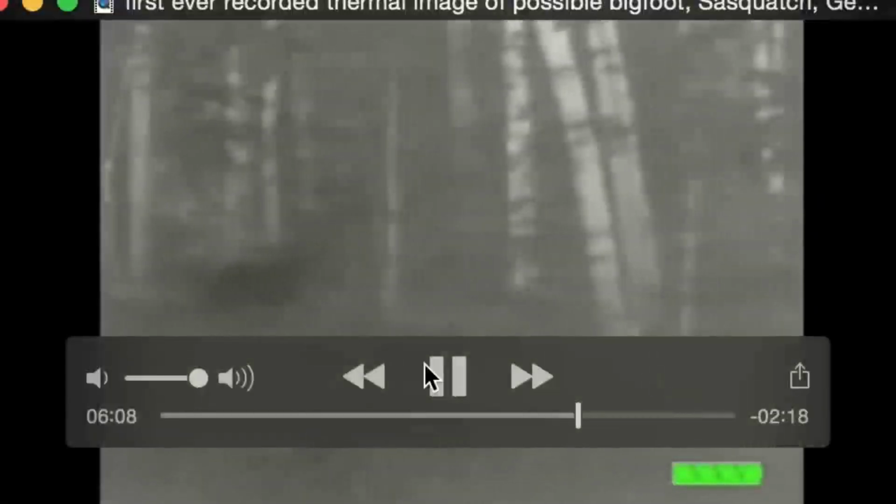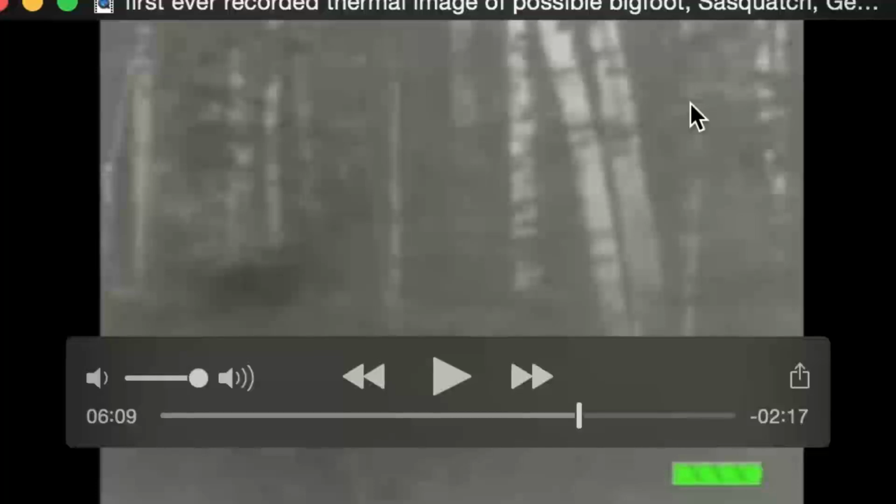See, standing up, running off to the right, and then all of a sudden panning over to the left, and then quickly back over. So if he's panning over to the left because there's noises, is that really enough time to investigate? He just pans over there for half a second and comes back. It almost makes it sound like he's going to run through this field right here and he doesn't want to catch it.